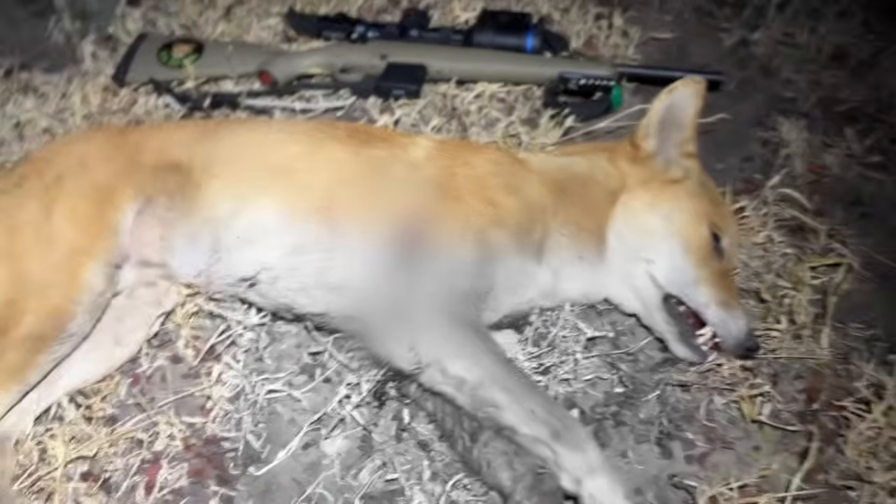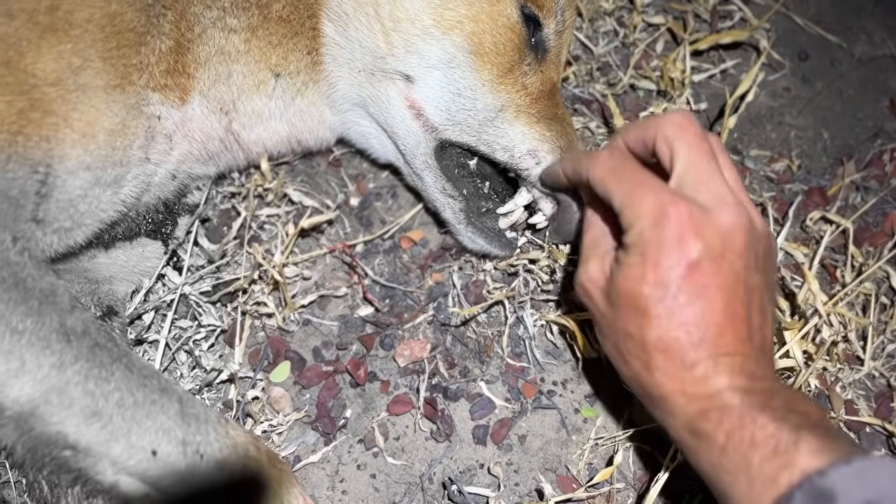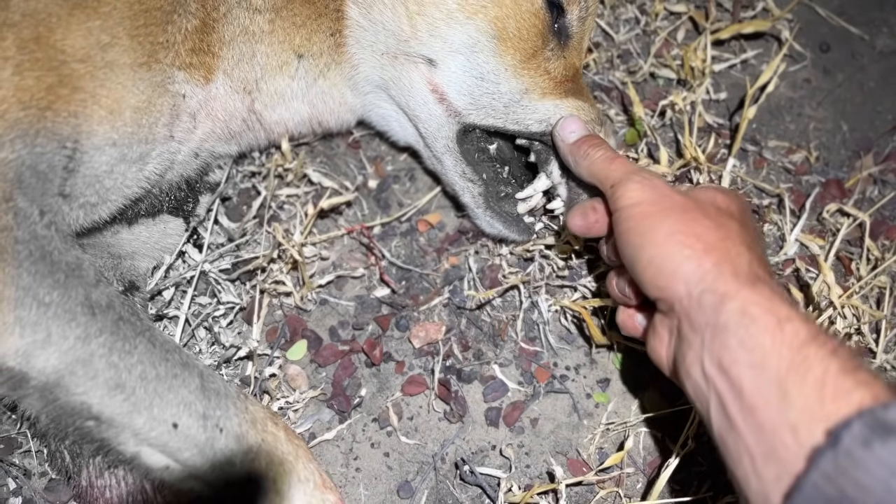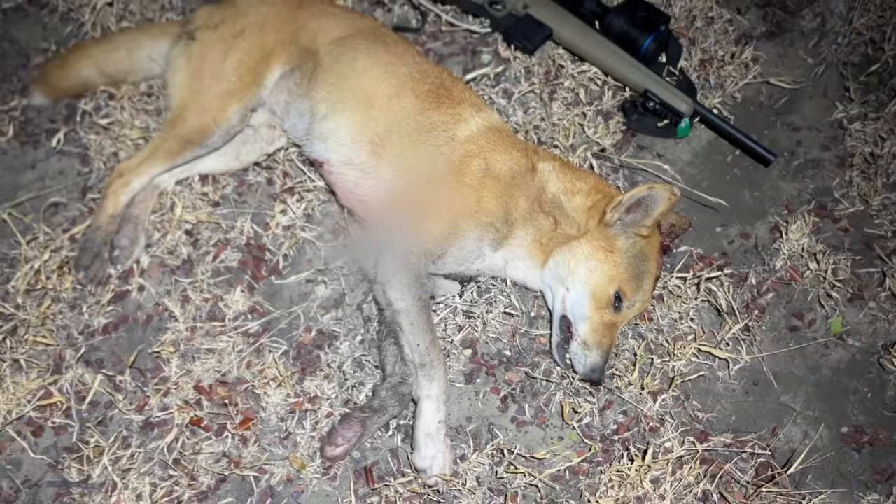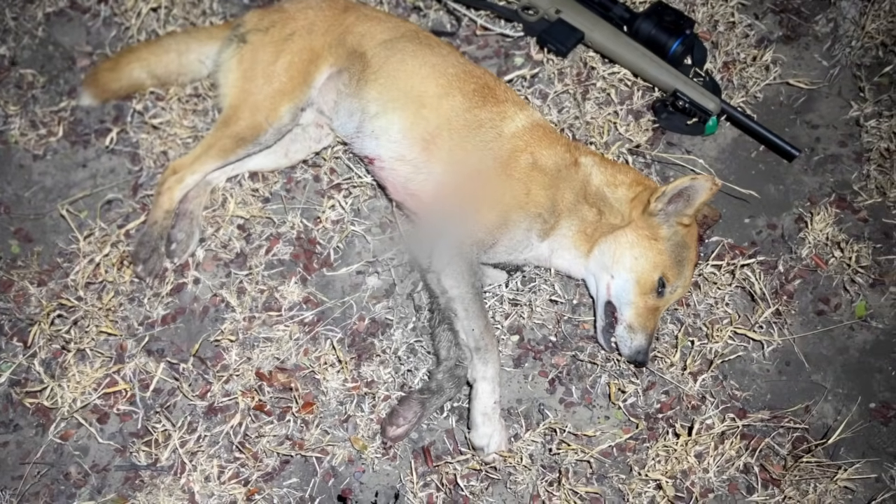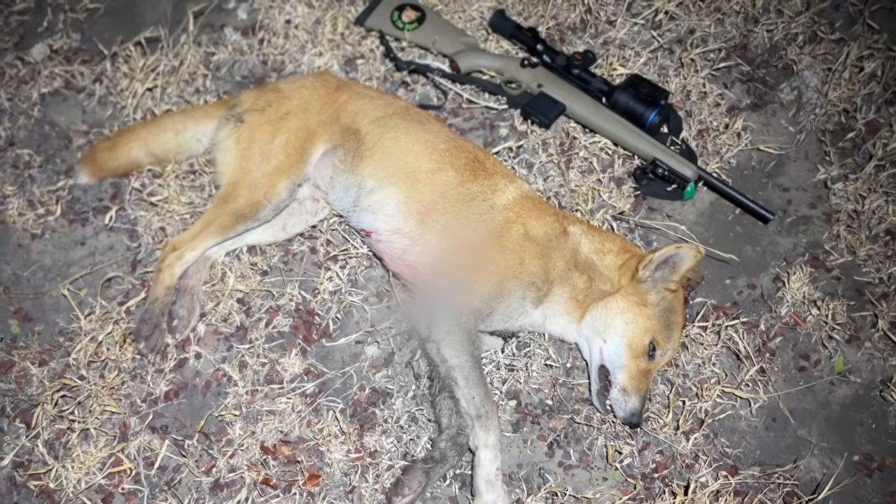Well, here's that dog I just shot, and I do believe that he's probably the biggest dog I've ever shot. Look at these fangs on him. The top one's there, 1 inch long. He's a big, heavy, solid built dog. Just imagine the damage that a big thing like that can do. It's just incredible.